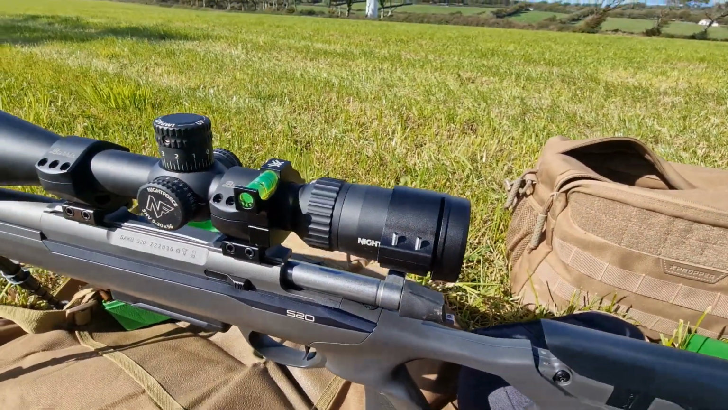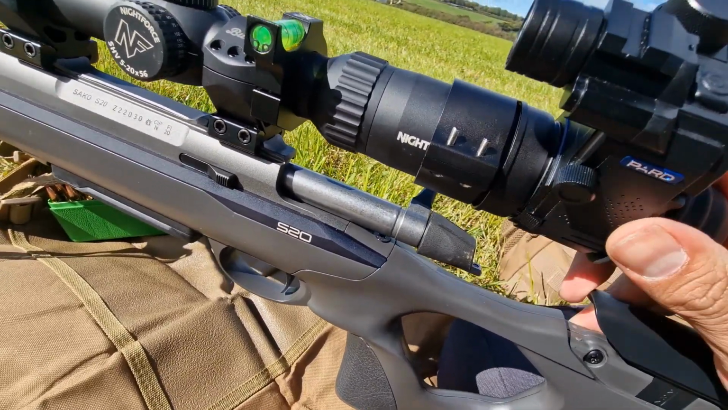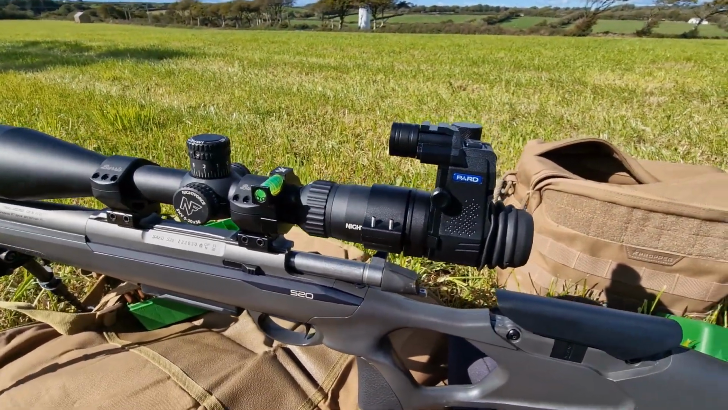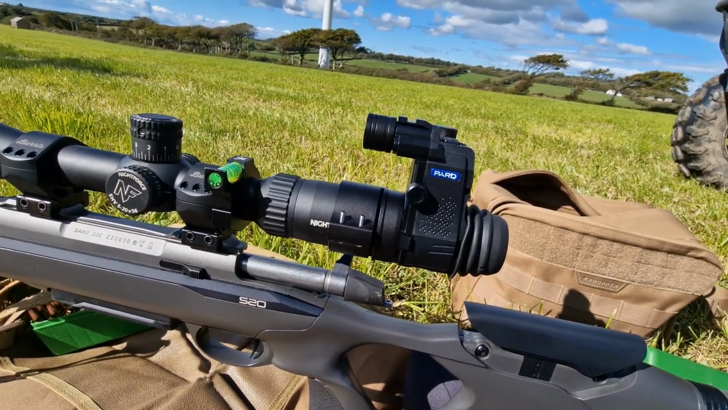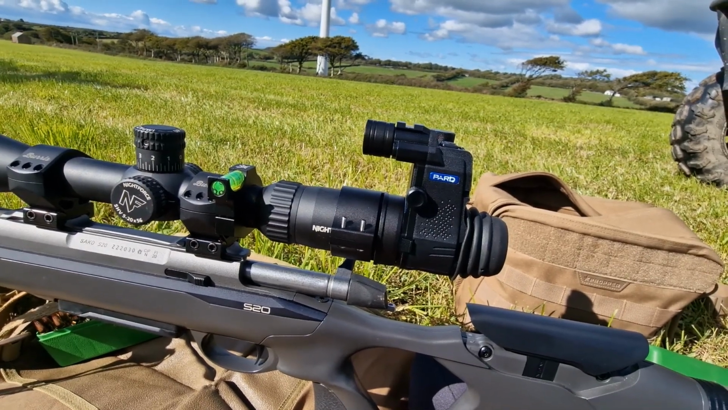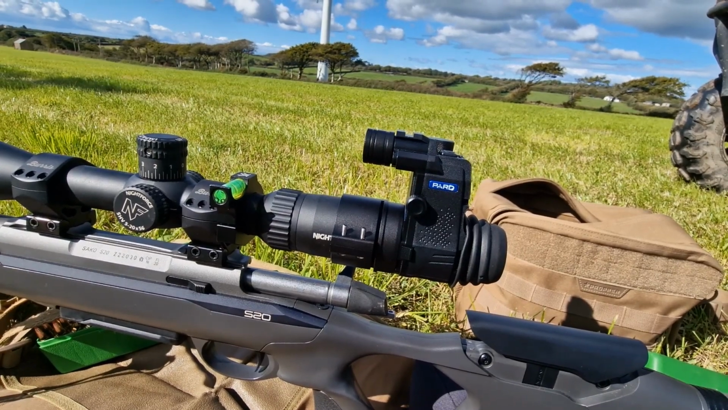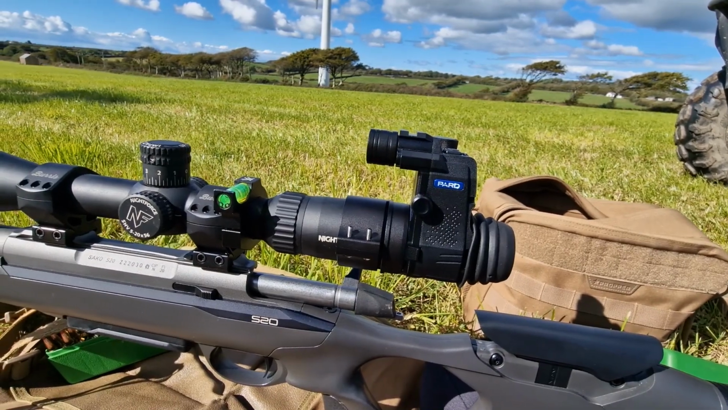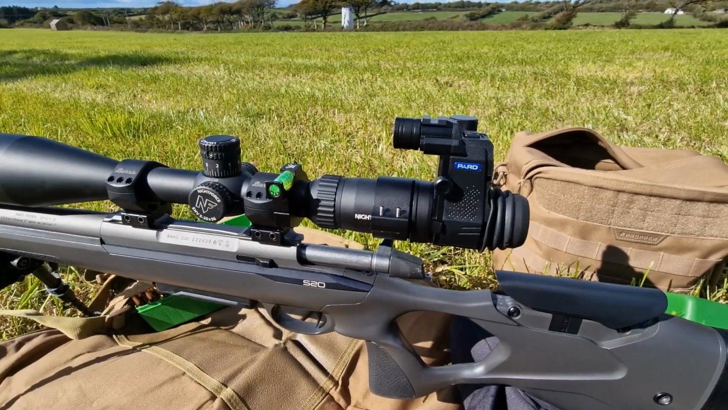I've fitted that on now, and I believe you just, there we go, bit of a click, nice satisfying click as well, and there you go. I have literally just fitted this PARD to this rifle. This is my Seiko S20 in 6.5 Creedmoor. I've been validating some new rounds that my mate loaded for me to just try. They're 95 grain VMAXs. I've zeroed the rifle without the PARD and everything, put the PARD on, and it works straight away. Wonderful. No messing around, no faffing, no nothing.